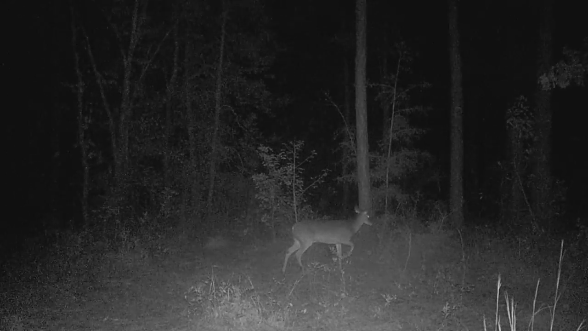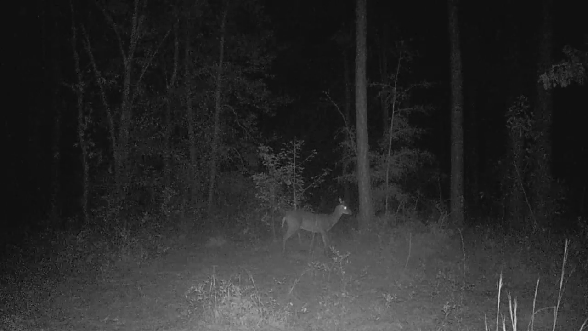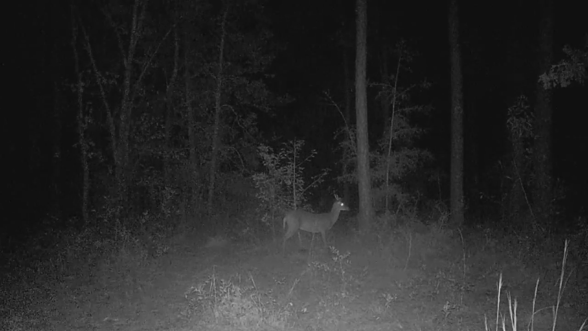Nothing but nocturnal. All in the cover of night. Walking off into the darkness. Jumping, bounding. Oh, okay, we got a little bit of daylight action. Not quite daylight, but at least maybe daybreak. Big body doe moving around. And we're back to the nighttime.